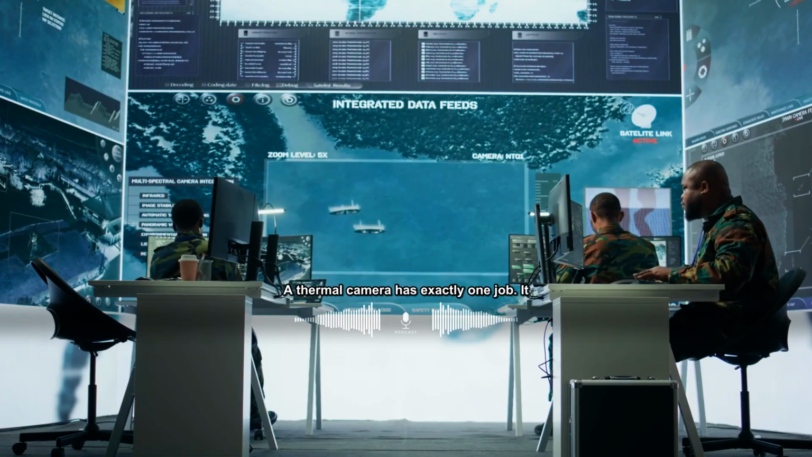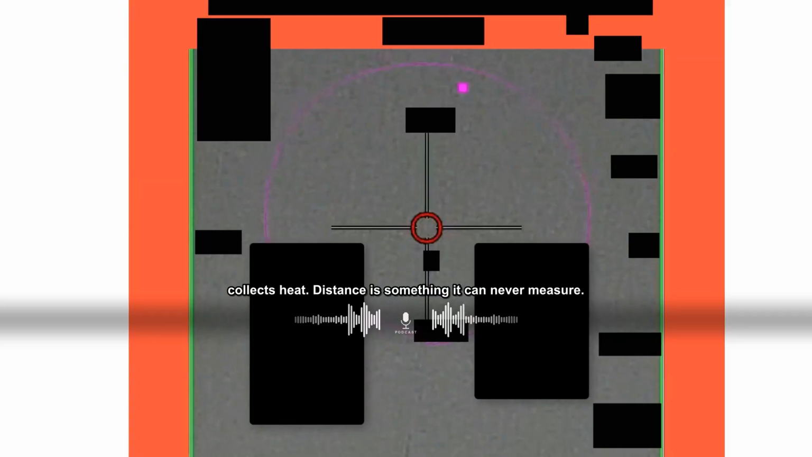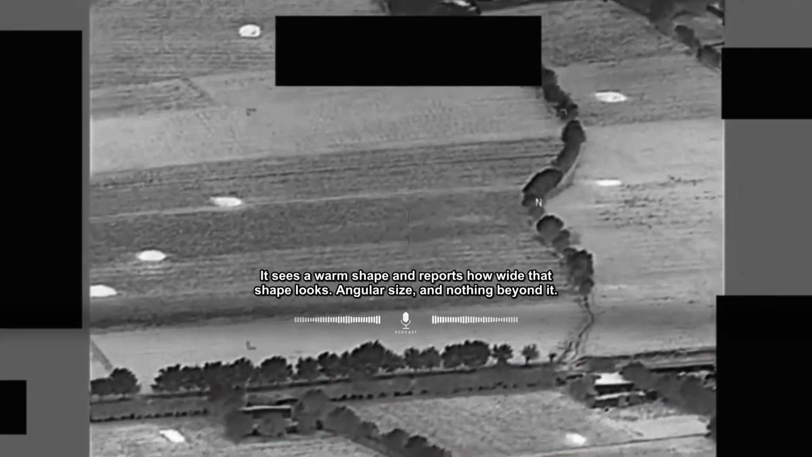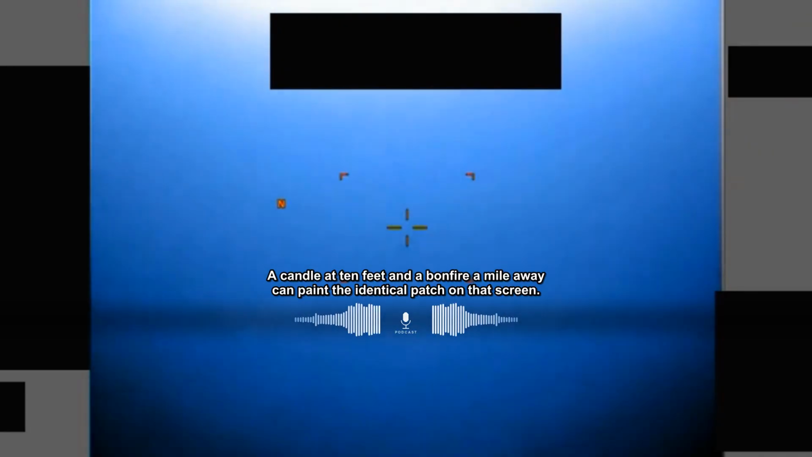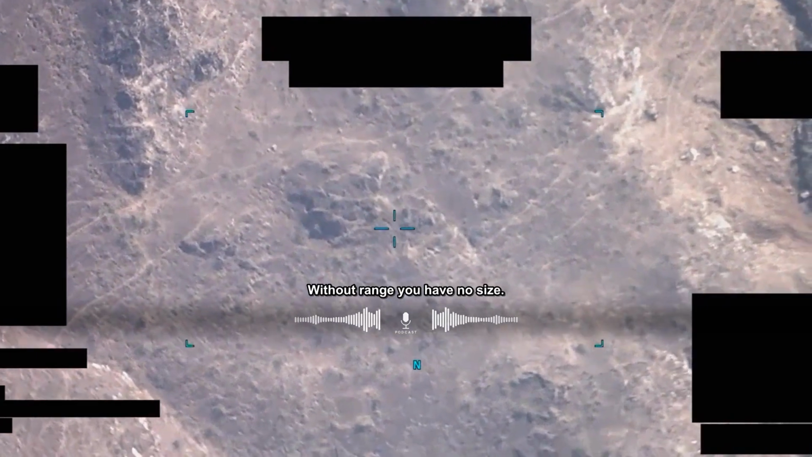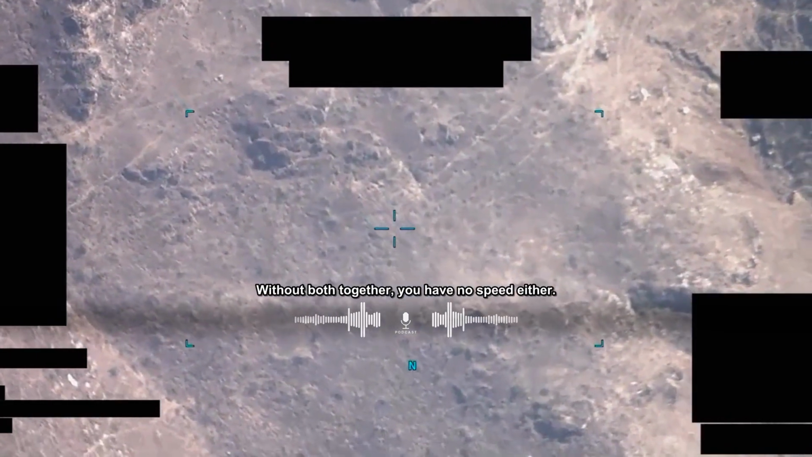A thermal camera has exactly one job. It collects heat. Distance is something it can never measure. It sees a warm shape and reports how wide that shape looks, angular size, and nothing beyond it. A candle at 10 feet and a bonfire a mile away can paint the identical patch on that screen. Without range, you have no size.